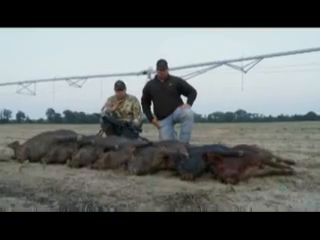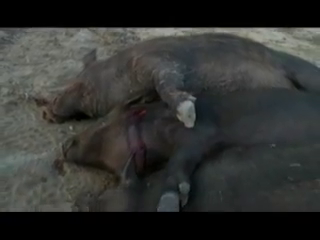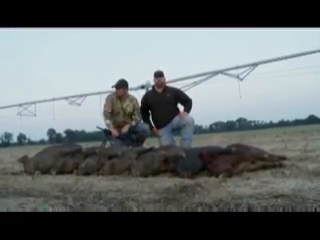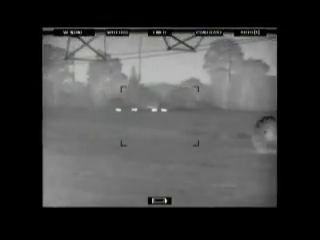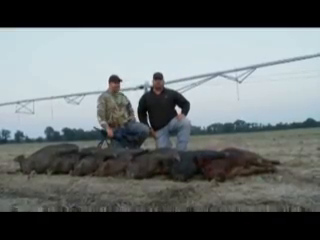All these guys are either military, ex-military. They know how to handle these guns. We're shooting LMT 308. And I tell you what, we got on them right here and started shooting them, and they run under this pivot. And I emptied the clip, needless to say. Once they made it past the pivot, I ain't hit nothing.